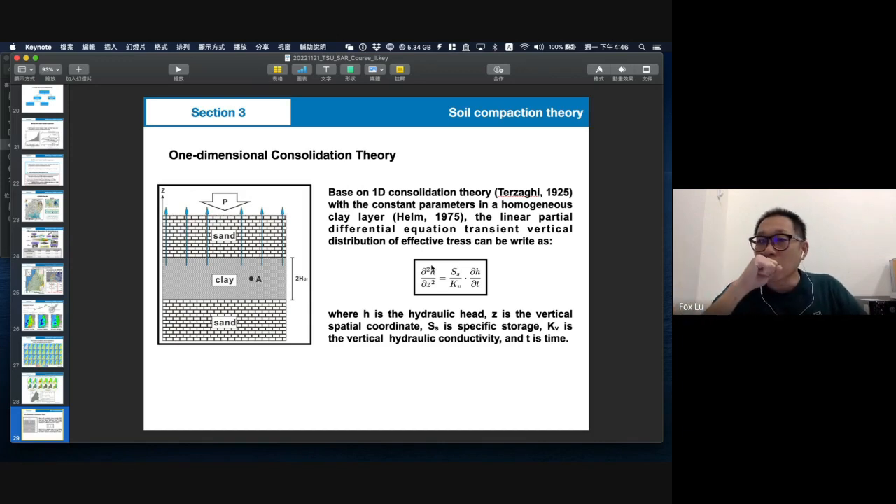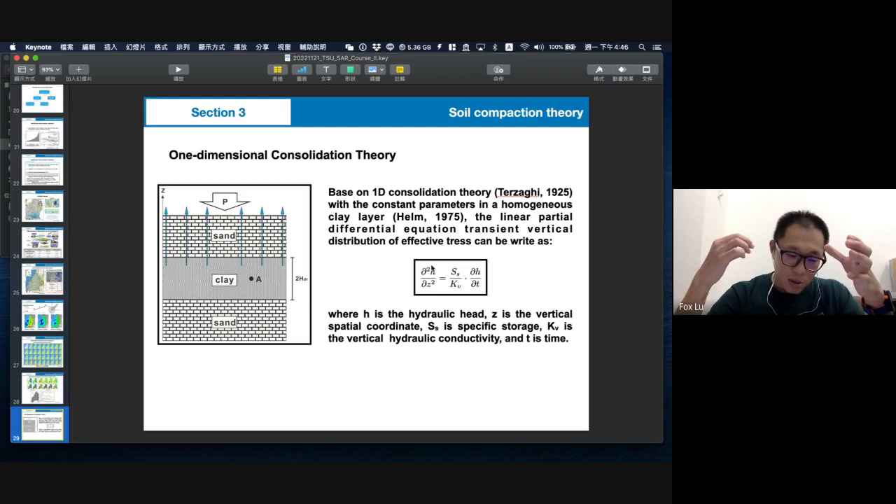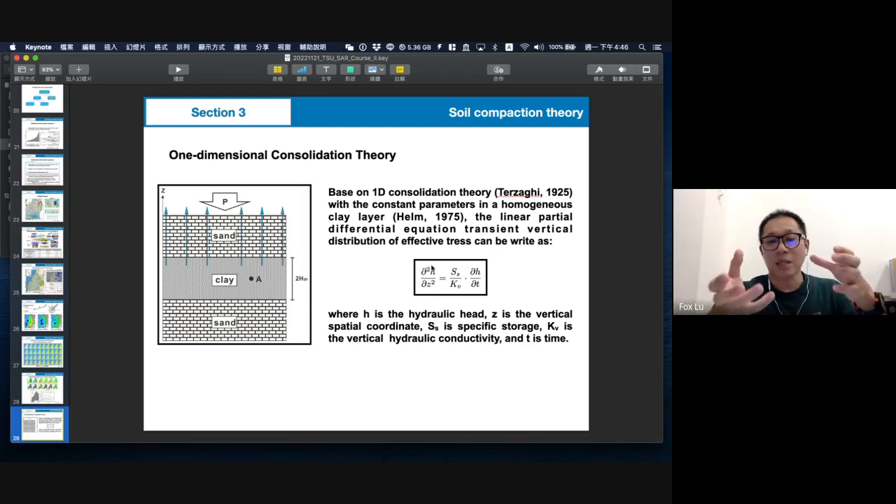So we want to think about one thing: when we have quite good observations, we want to know how to predict or how to reduce the subsidence behavior. So we should know about the consolidation theory. This is by Tsai. They developed an equation.